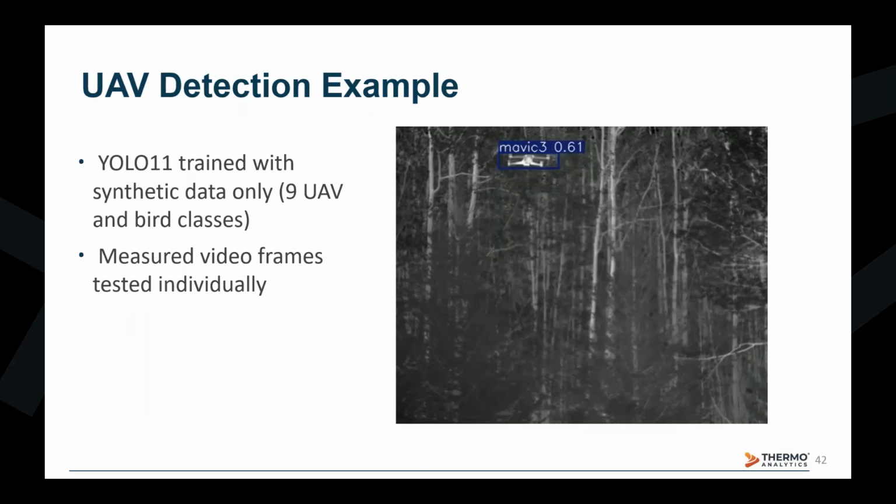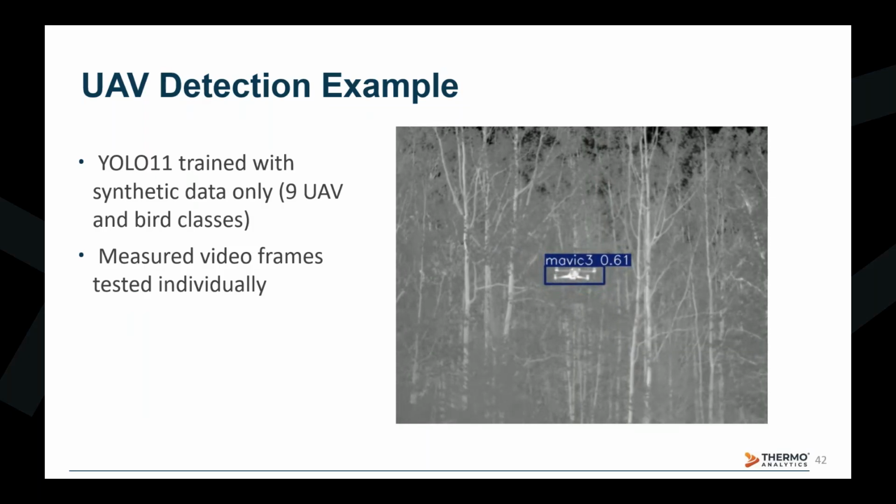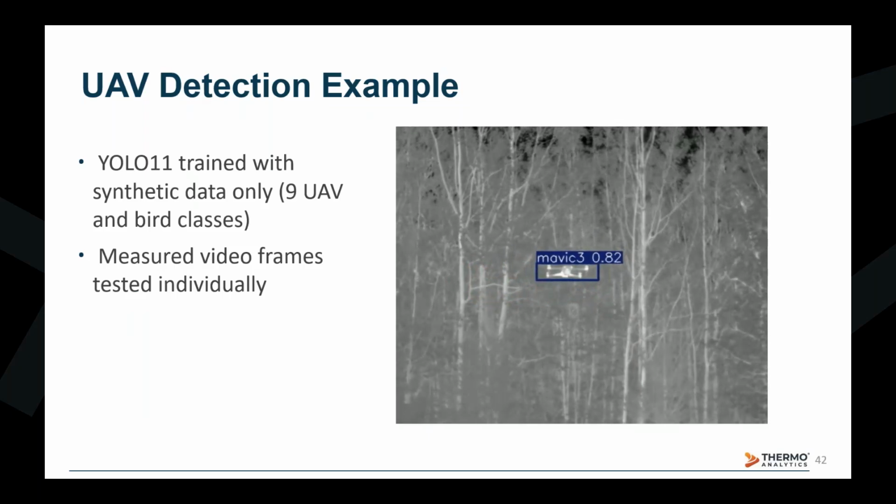The Mavic 3 will start out in one orientation against a tree cluttered background. It will then rotate 90 degrees and rotate back. Then it'll raise an elevation to a partly cloudy sky background. This video shows that the algorithm accurately highlights the Mavic 3 apart from a few frames where it picks up on the tree background.